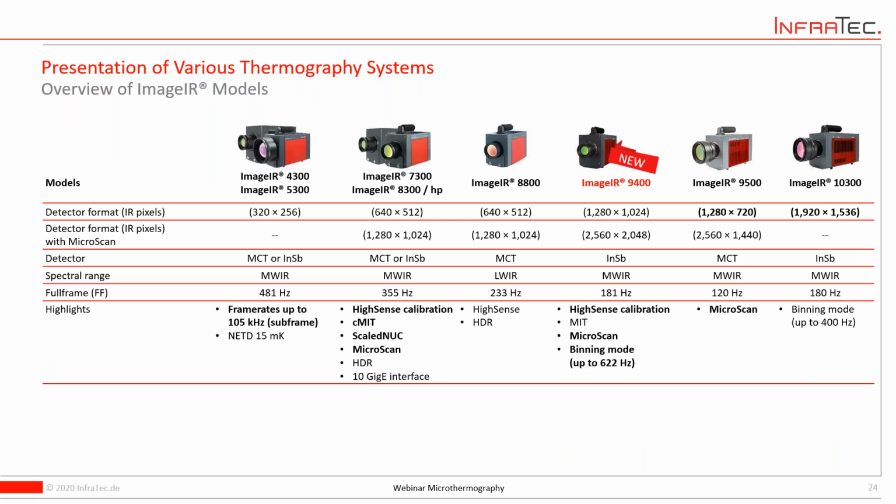And to give you a little bit of an overview here, as I said, the product portfolio is quite large. So the main products you have here as an overview, just to give you an idea of the native detector resolutions, the native speeds of these things, but also some ideas of features of InfraTec, like the MicroScan feature, like the binning feature, like things like Hisense. You are highly welcome to discuss these things with us afterwards.